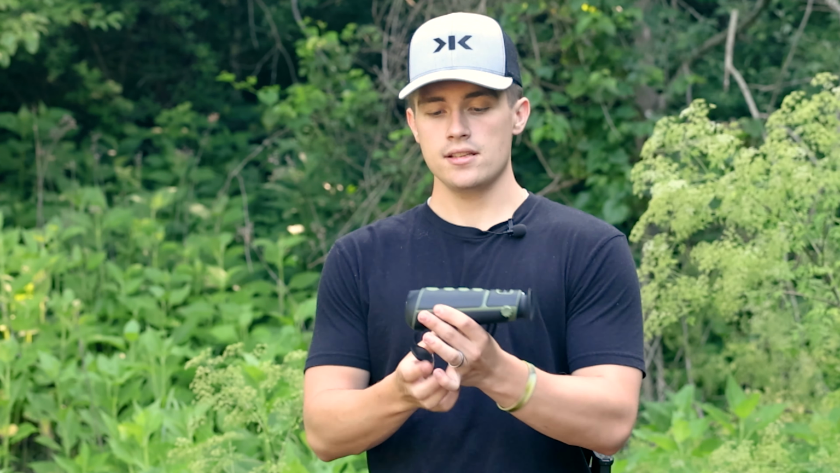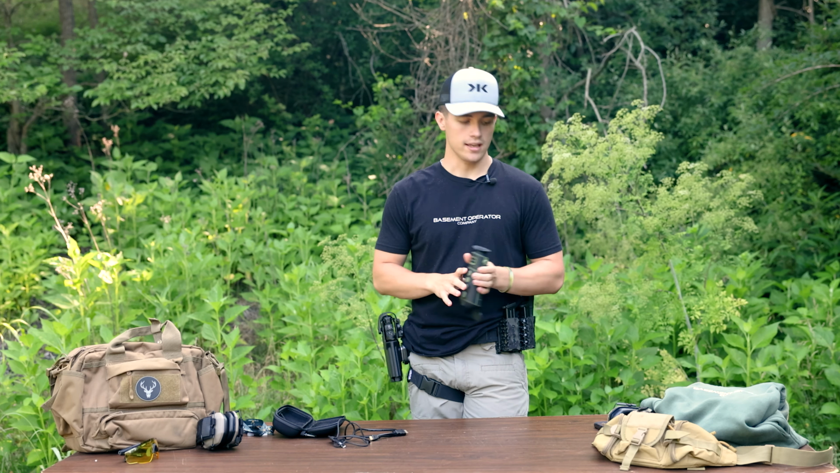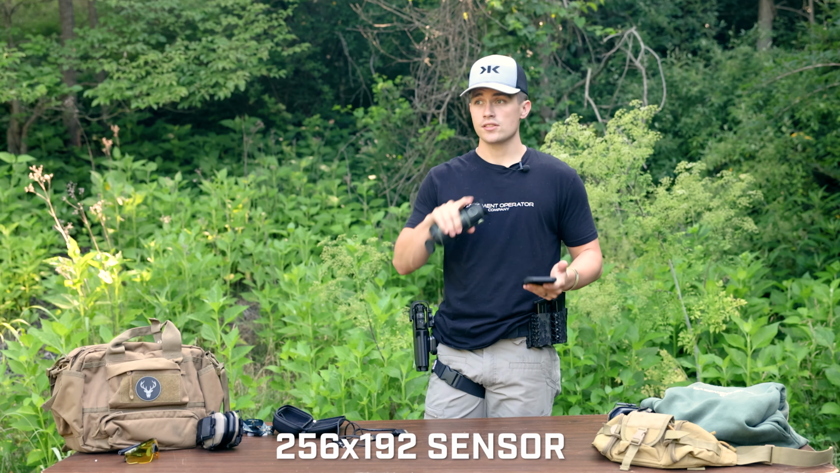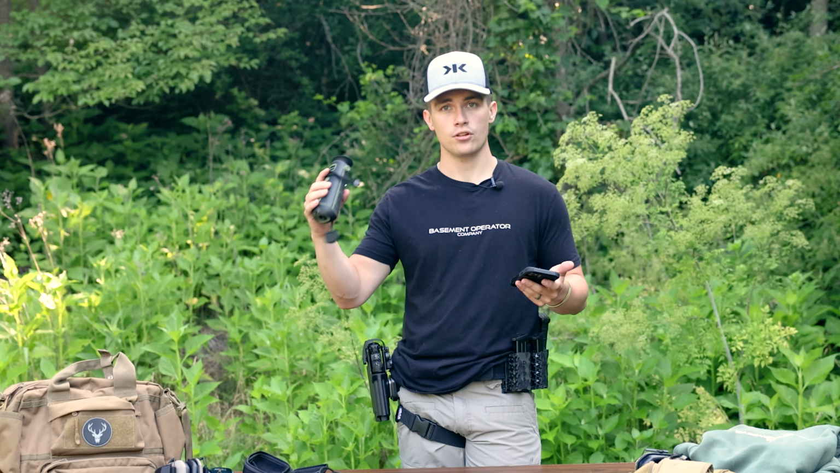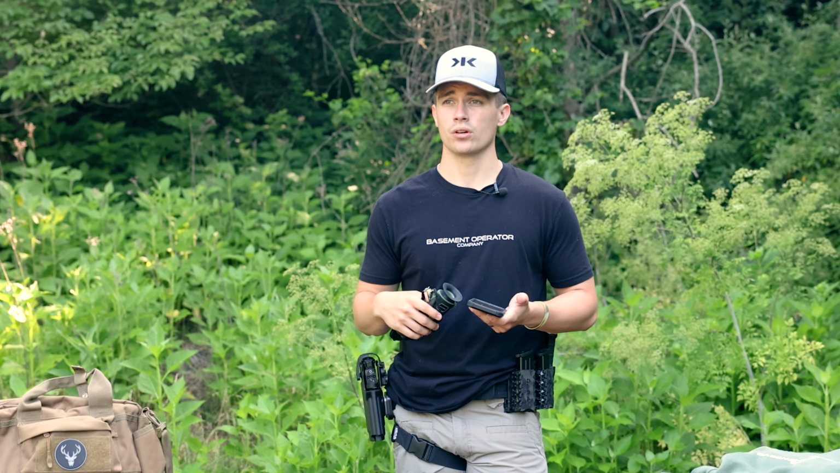So this is the little Teslong right here. This is a thermal, and I want to read the specs out. This is a 256 by 192 sensor. If you are familiar, there's 256, there's 384, and there's 640. This is the bottom end, but this is also one of the cheaper models. It's a very budget thermal, something you would get into for coyote hunting, or it can really be used for anything, but my background is coyote hunting and tactical stuff.